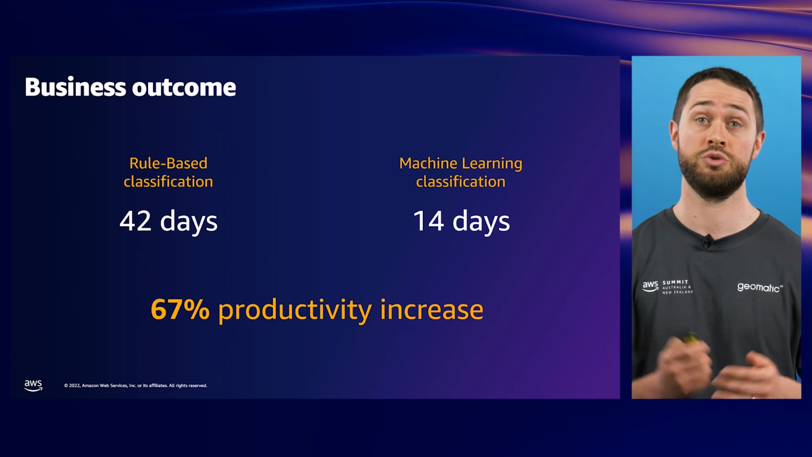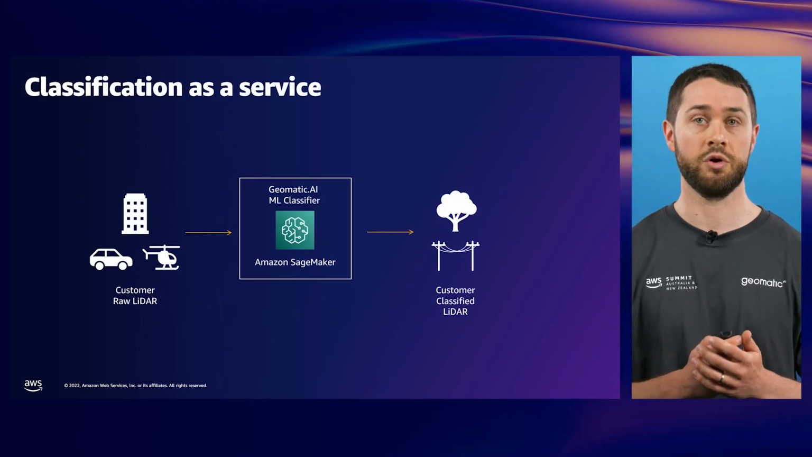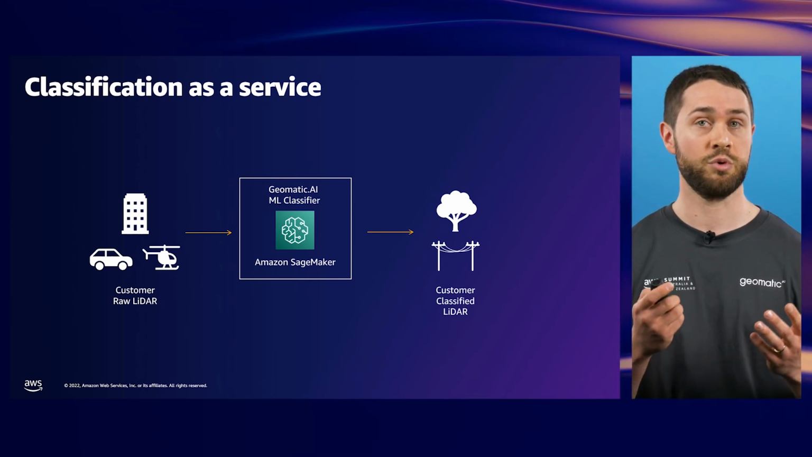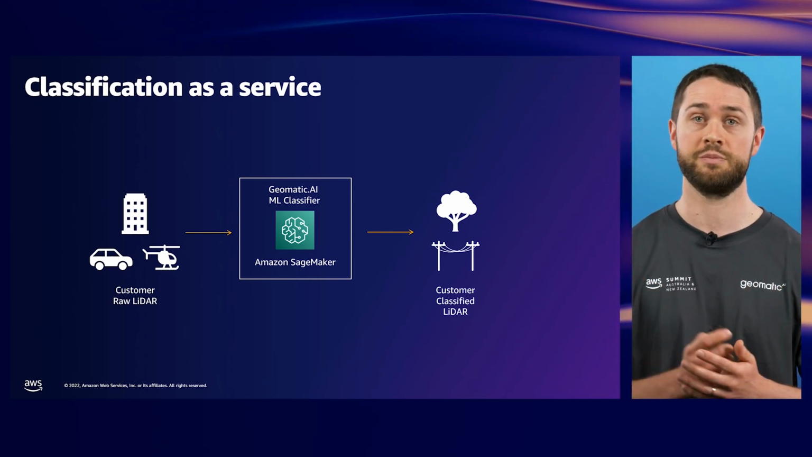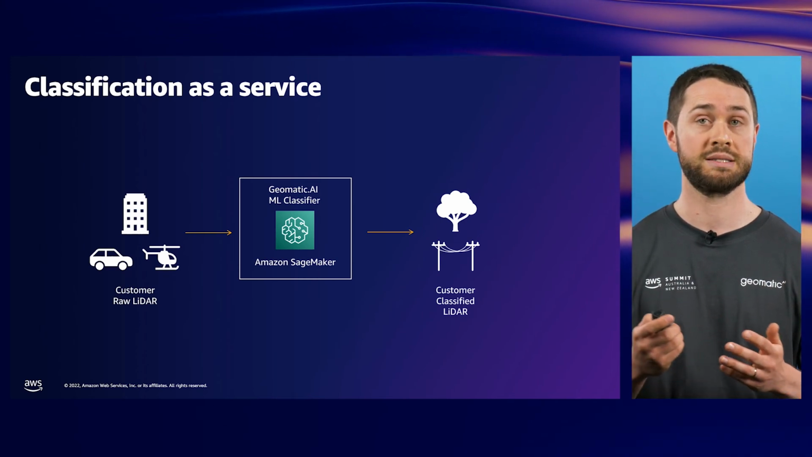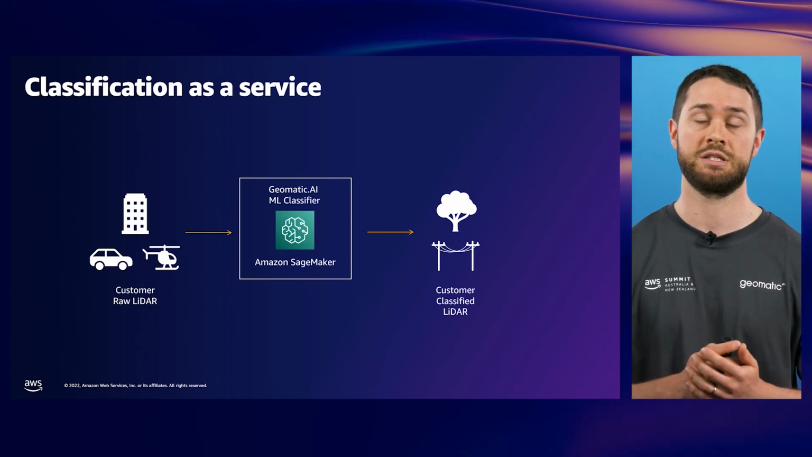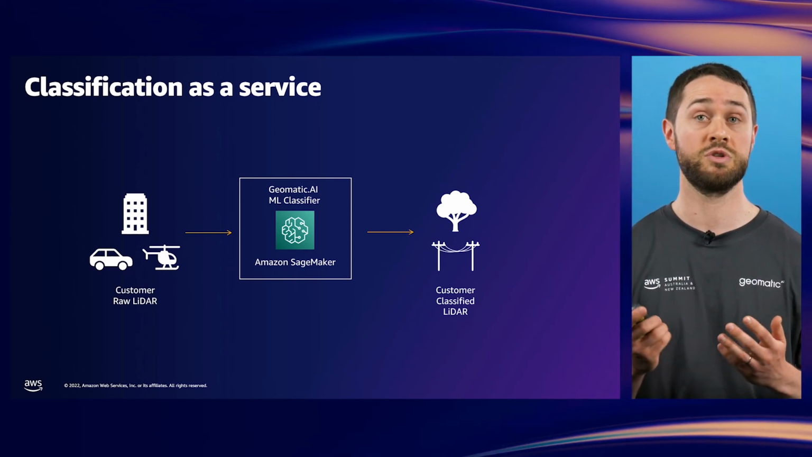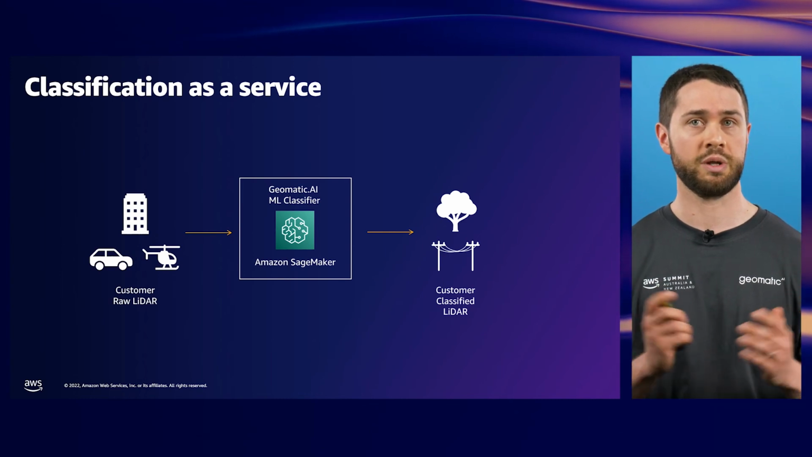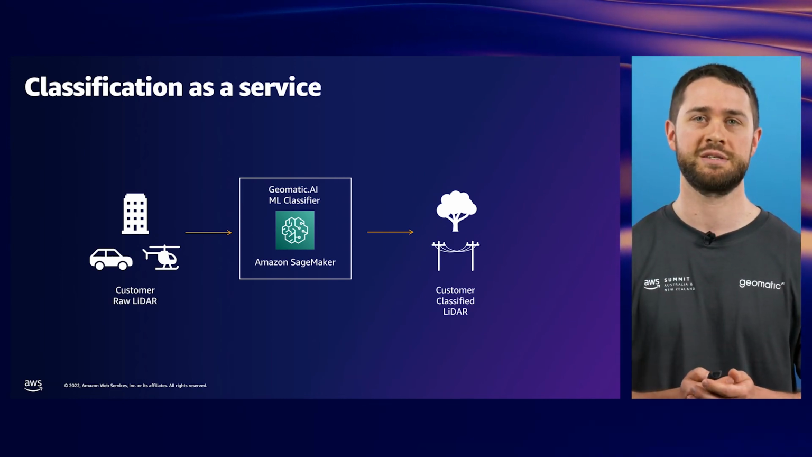We're also really pleased with the classification workflow because it has enabled a new product offering for us. Because our AWS SageMaker pipeline is so flexible, we can offer classification as a service to third parties, where we can accept any LiDAR from any source, classify it and provide it back to the customer. So not only has moving to machine learning improved our previously existing processes, it's also allowed us to expand into new markets and explore new horizons for our business.